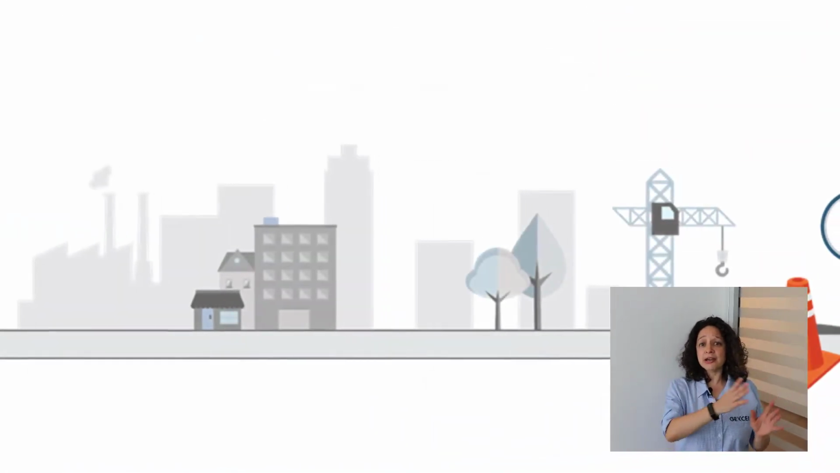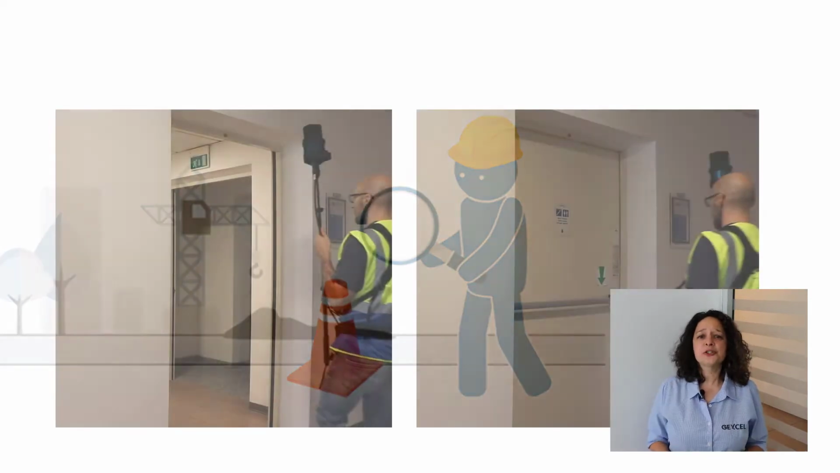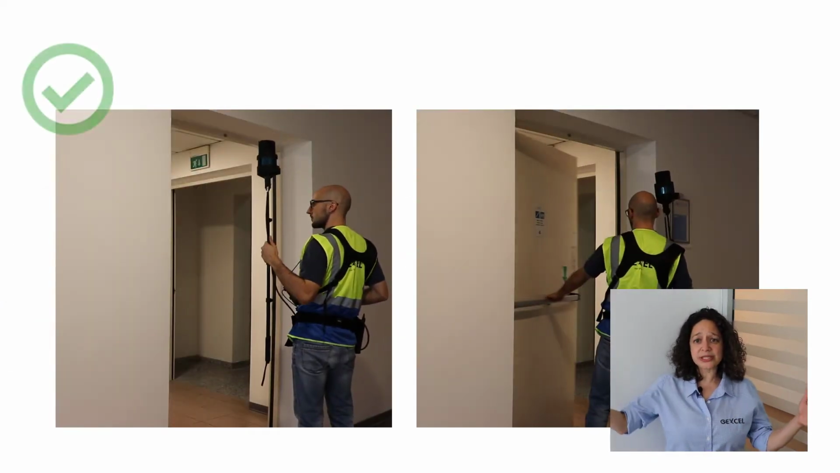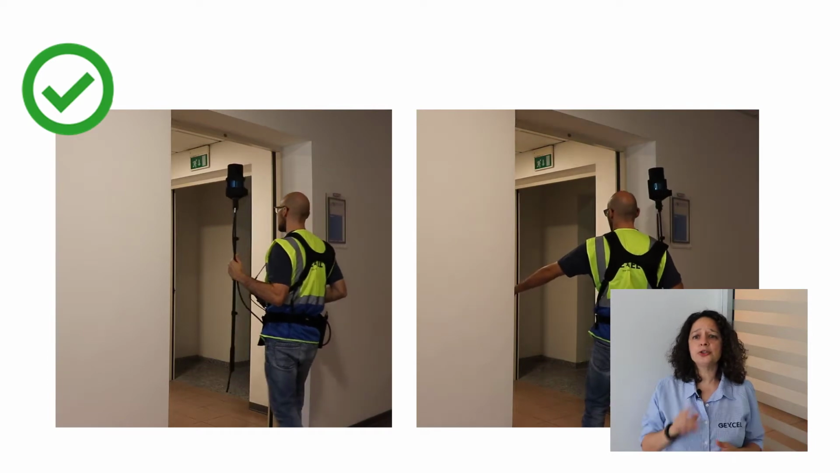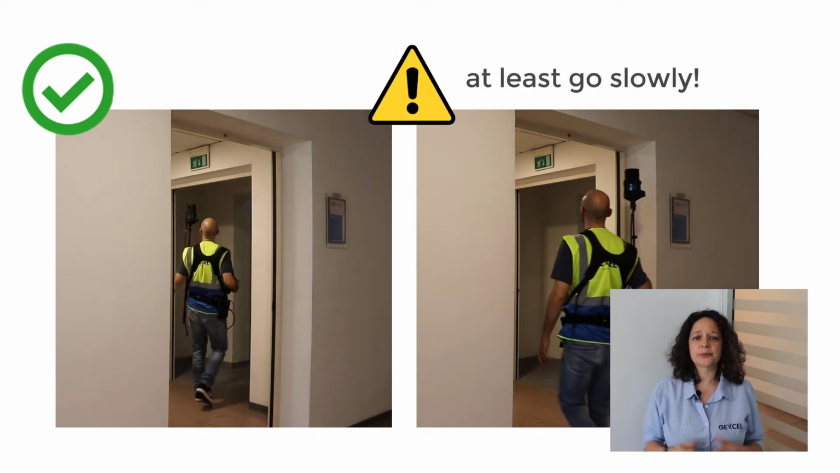Before starting a new on-field survey, it is suggested to run some preliminary operations. Scout the area to plan the survey route in advance. It is preferable to open the doors in advance so as not to create artifacts due to the moving doors.